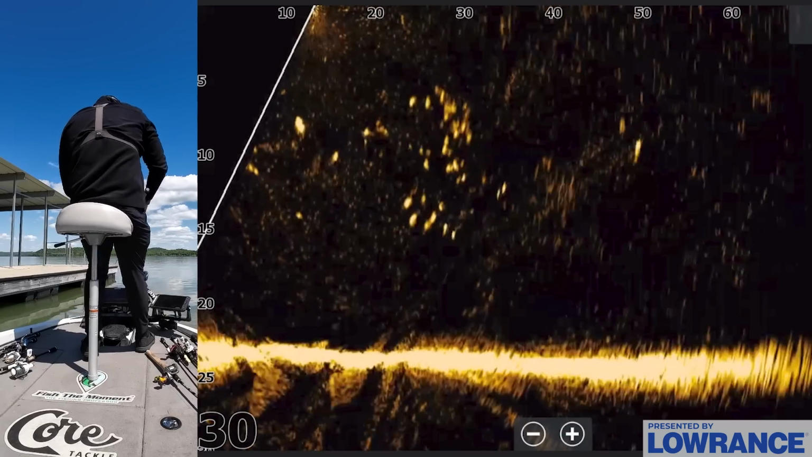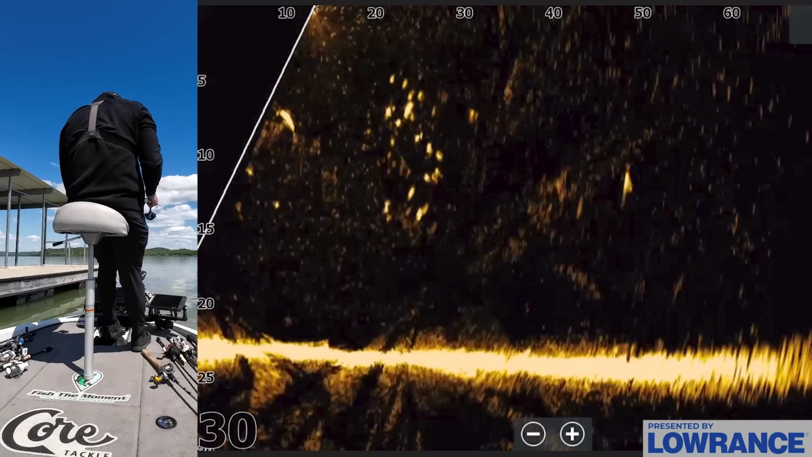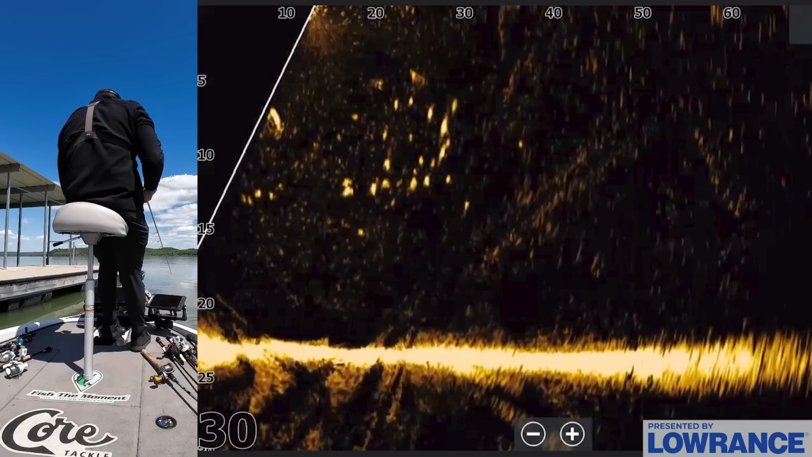Come on. Just get it. Eat it. Oh my gosh. He didn't want it. I thought I was going to catch that one. There's another one over here. There's a few bass just kind of cruising off the end of this dock.